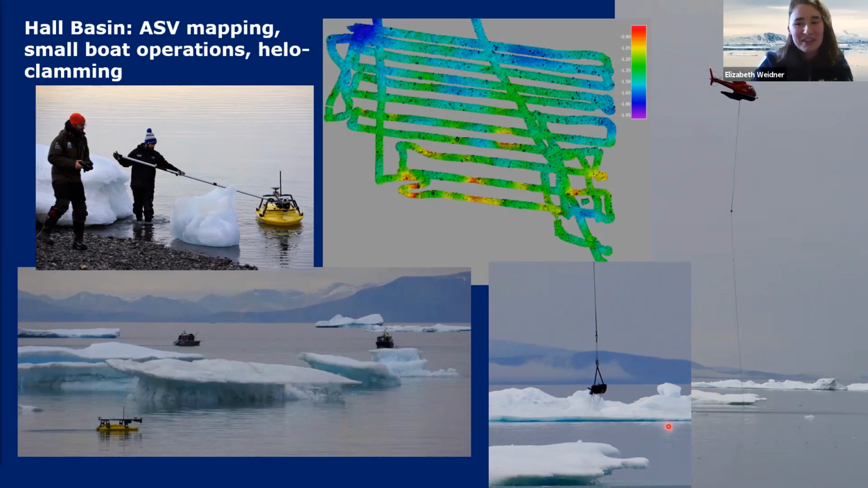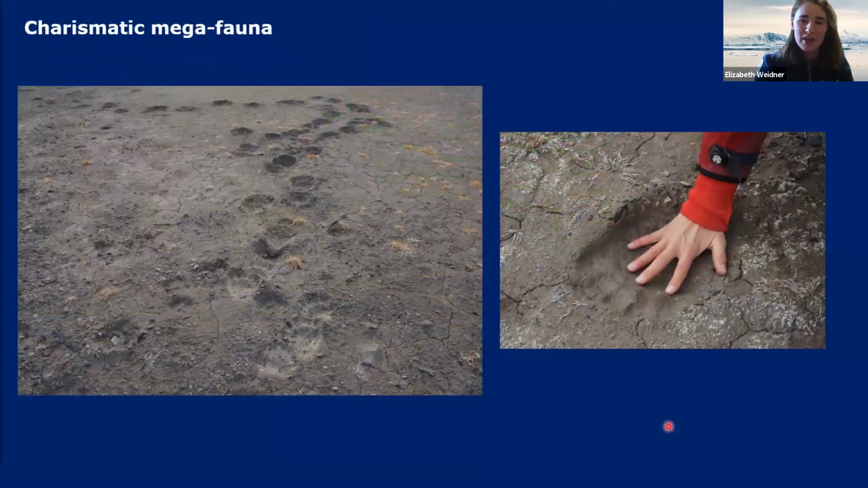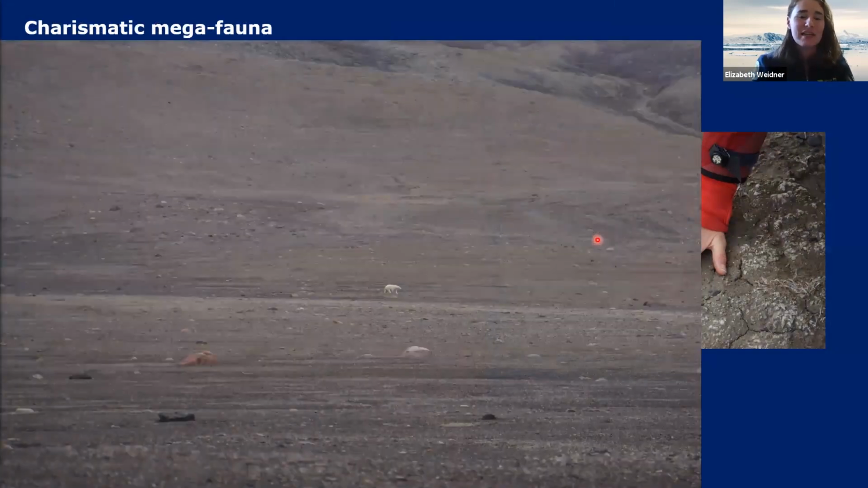So it was just a really cool day of multidisciplinary science, and it was crazy because they were sampling with the helicopter, and they actually attracted the attention of a local charismatic megafauna. They saw polar bear tracks when they arrived. This is Anna's hand here in a polar bear track, and it turns out that the polar bear was interested in the clam grabbing as well.